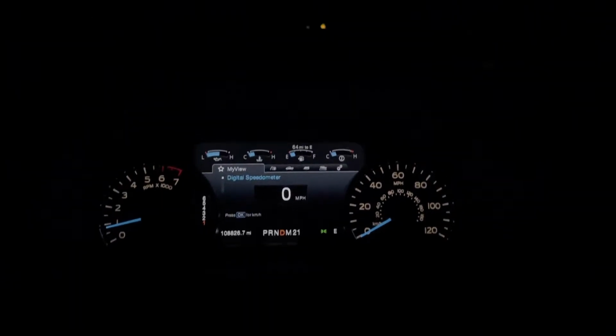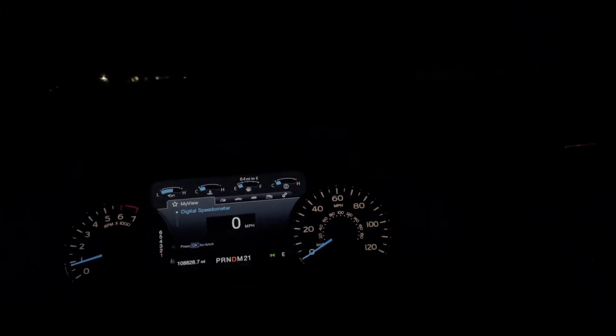All right, everybody. So I installed the 4-bangers earlier, and I figured I'd show everybody what just the 4-bangers and the halogen low beams look like. But it just started raining, so really you can see what it looks like with just halogen headlights when it's raining through 50% window tint.